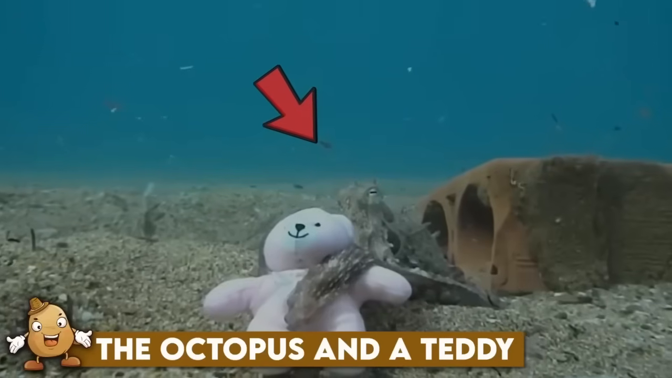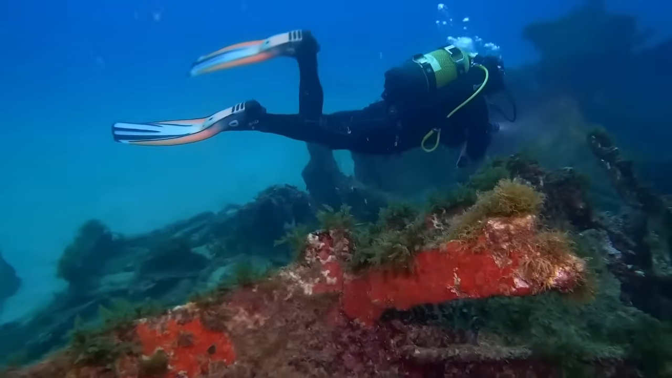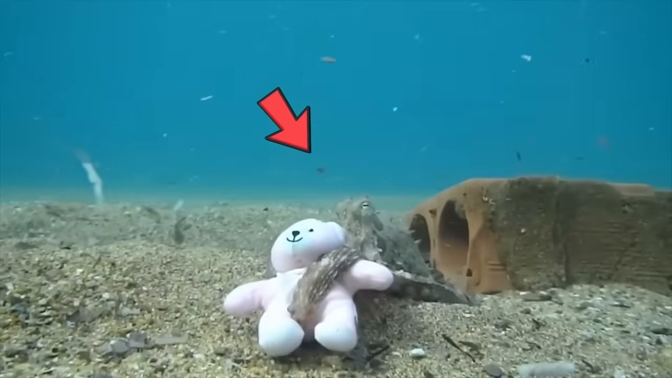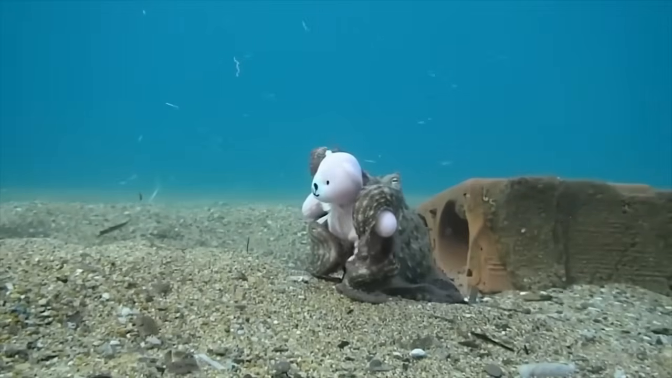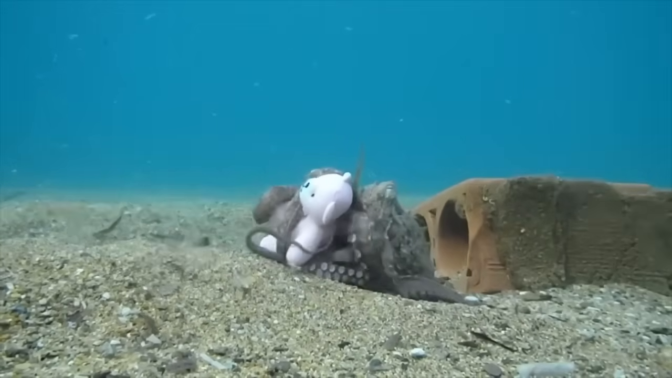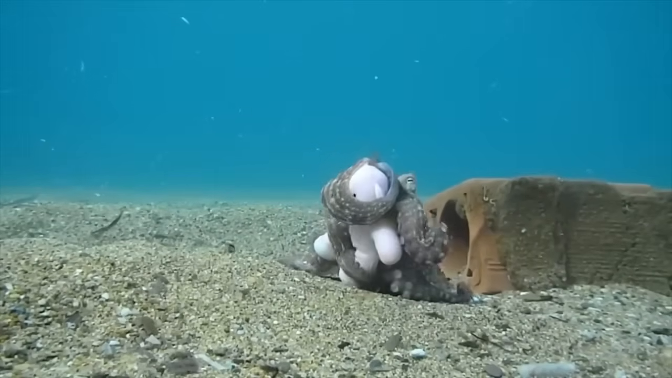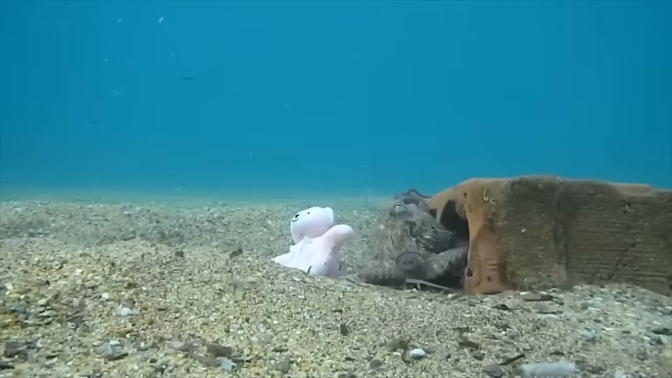The octopus and a teddy. This video was captured by a deep-sea diver on his usual dive into the ocean. He made a teddy bear sit near the octopus's home, and as soon as the octopus realized there was someone nearby, he came near to see what it was. Call it love at first sight or simple attraction. The octopus had the teddy in his arms in a minute, dragging it back to his home. On the serious side, maybe it was just inspecting what the teddy was. Still, a better love story than Twilight.